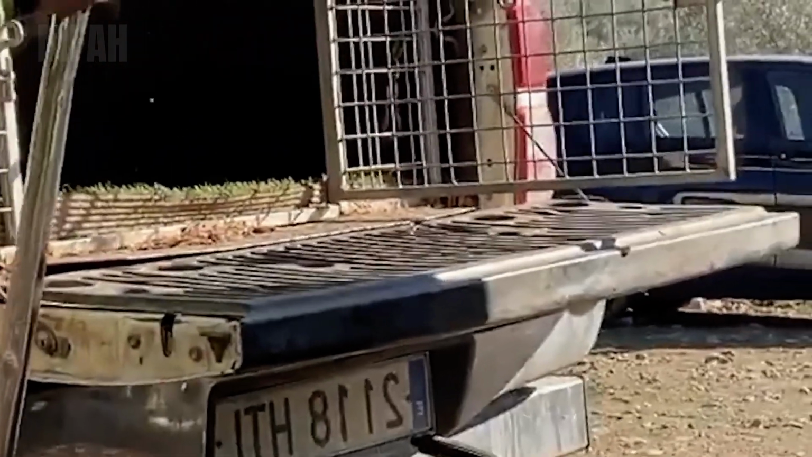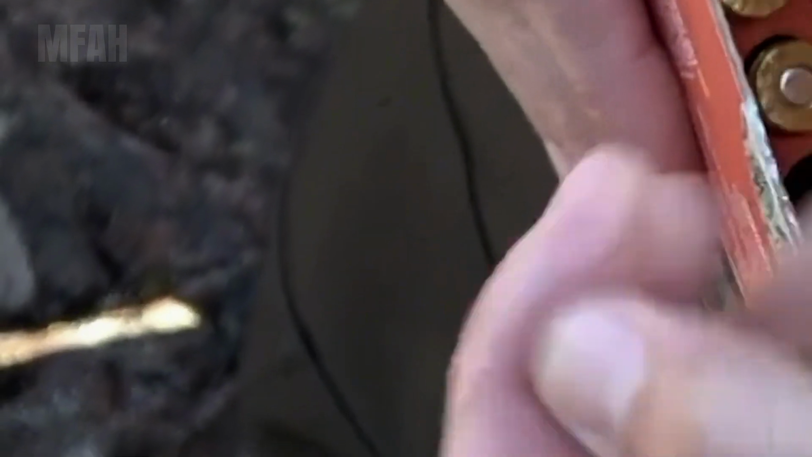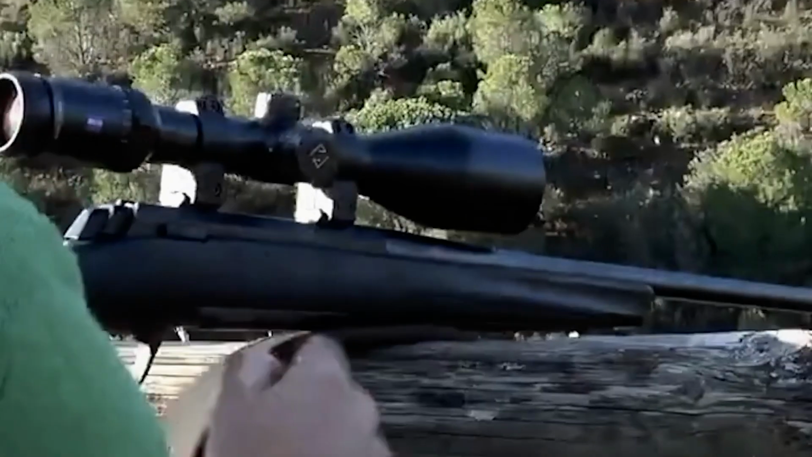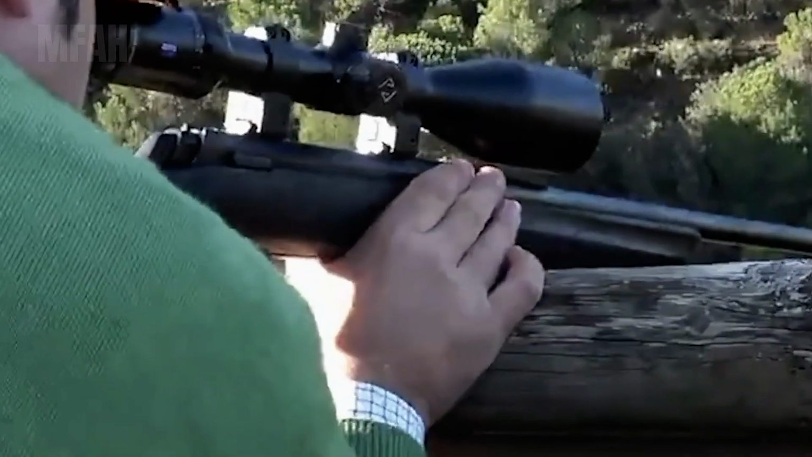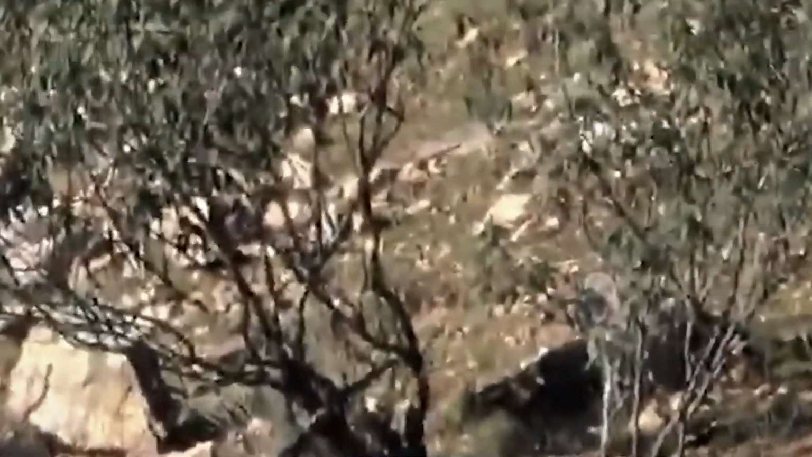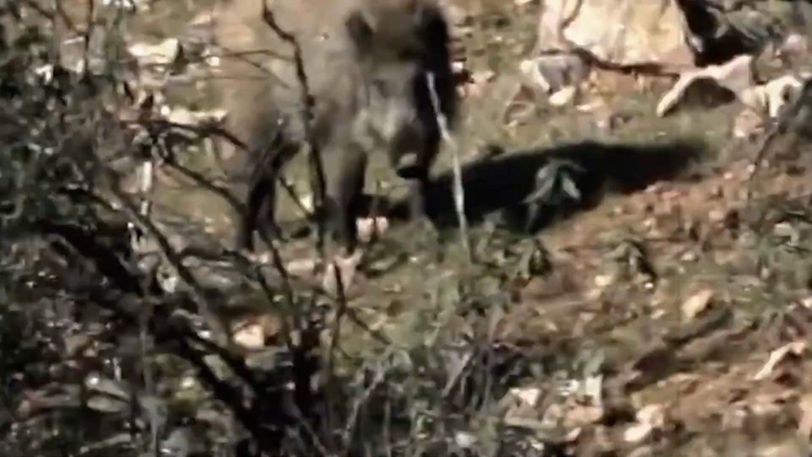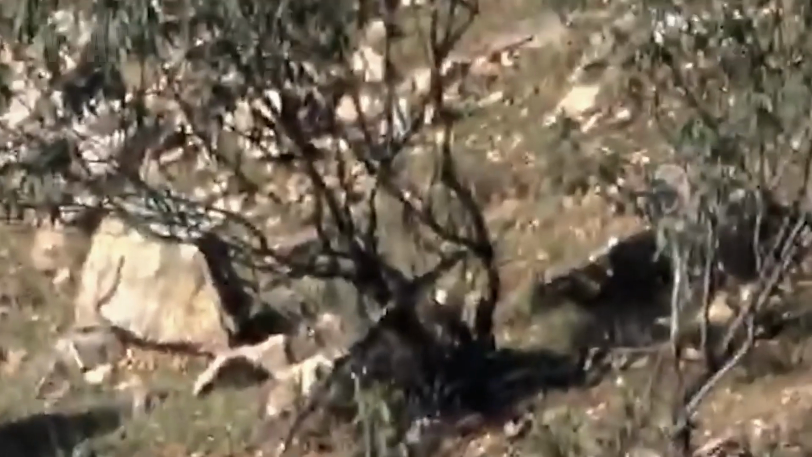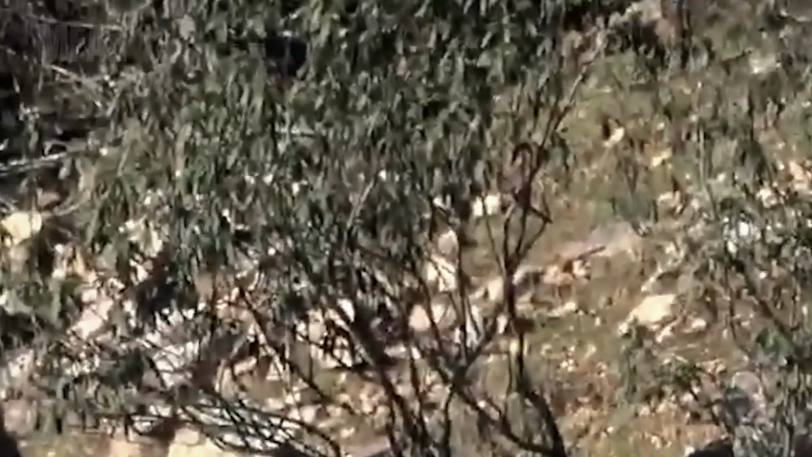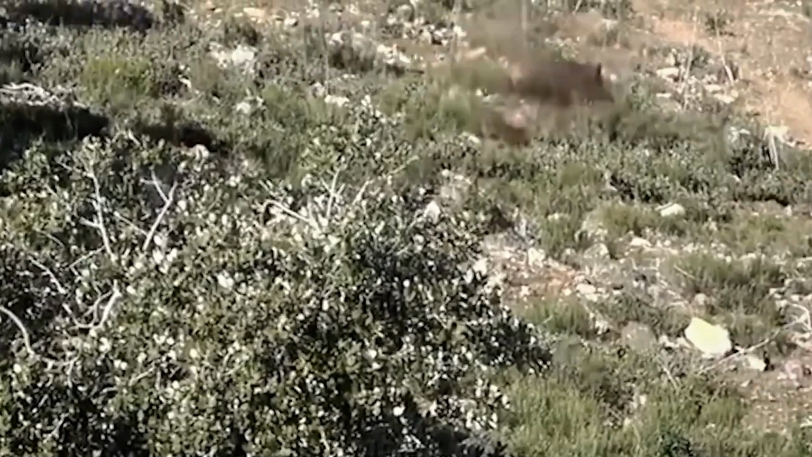My scope swept across the tree-lined, fresh track. The boars had passed through just hours earlier. Only 30 minutes in, a familiar snorting sound broke the silence. A hefty male, around 90 kilos, emerged at the edge of the ridge. No hesitation. I chambered a round, squeezed the trigger, one clean shot. The target dropped instantly. A strong start, and one that reminded us exactly why this hunt had to happen.